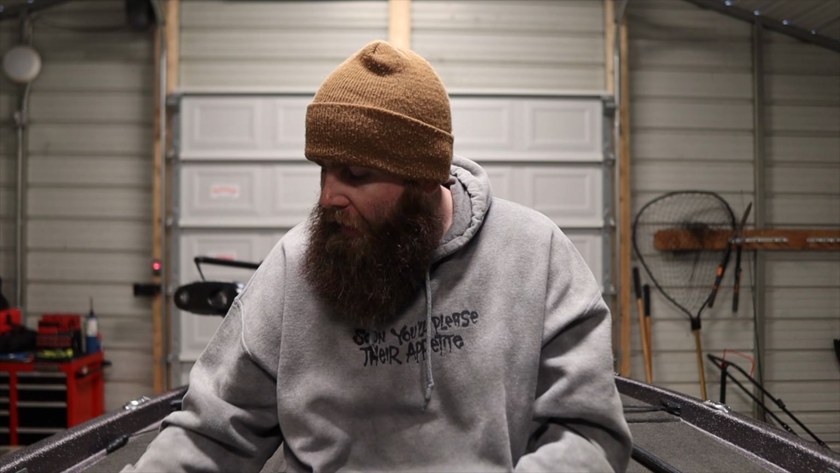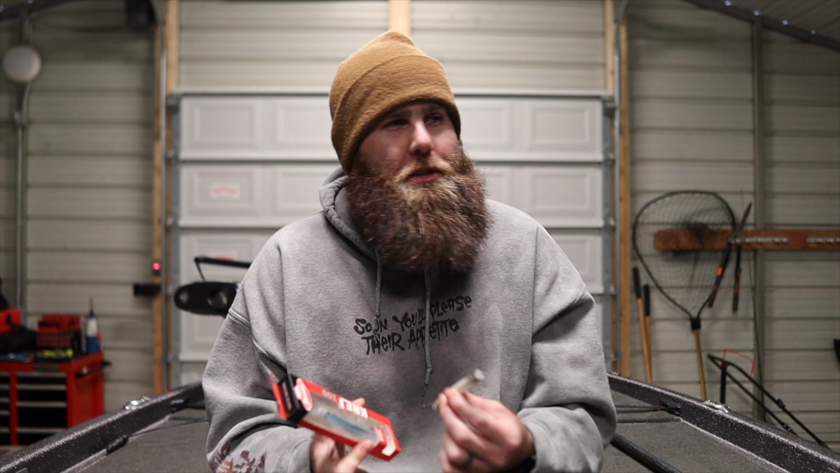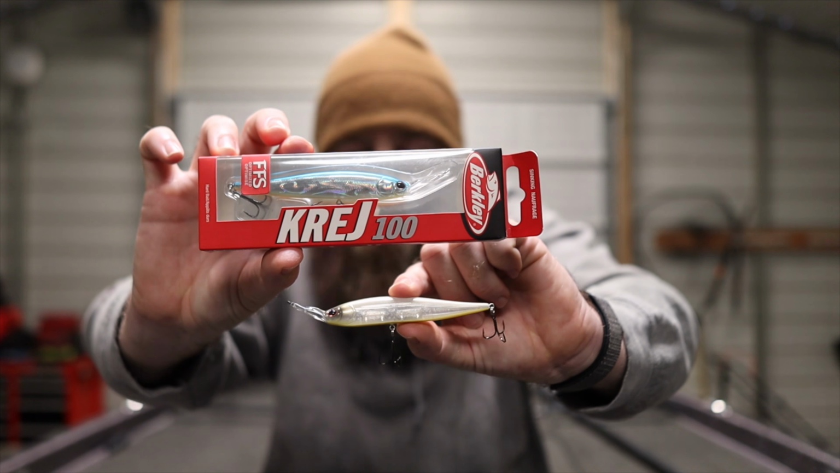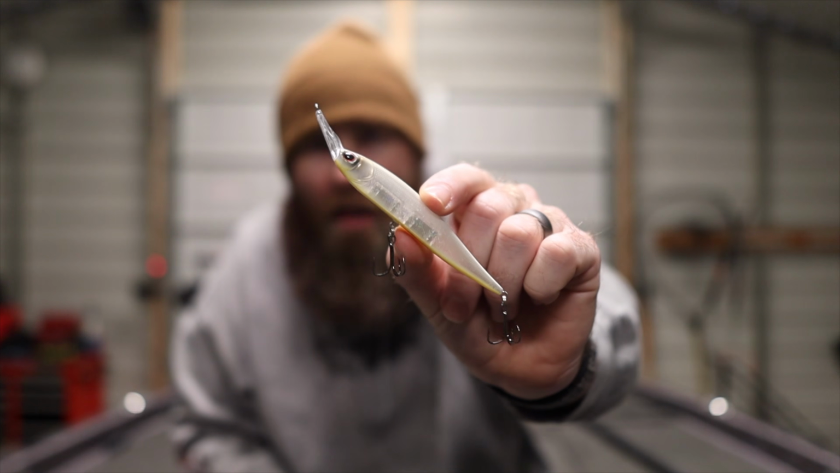And then there's another bait that's actually coming out alongside the Finisher, and this one is an even weirder looking bait. When I first saw this thing, I thought, what in the world is it? And then when I heard its name, I was like, what in the world kind of name is that? Until I figured out what the name was, and that is the brand new Berkley Krej. So Krej backwards is jerk, and that's because this is literally a backwards jerk bait.